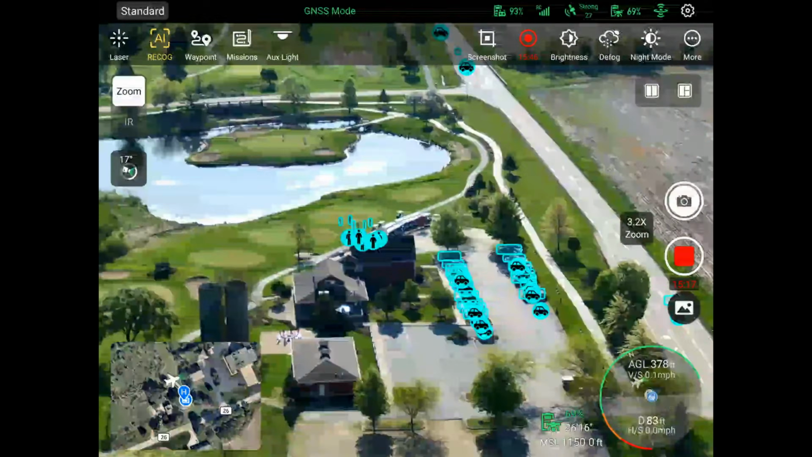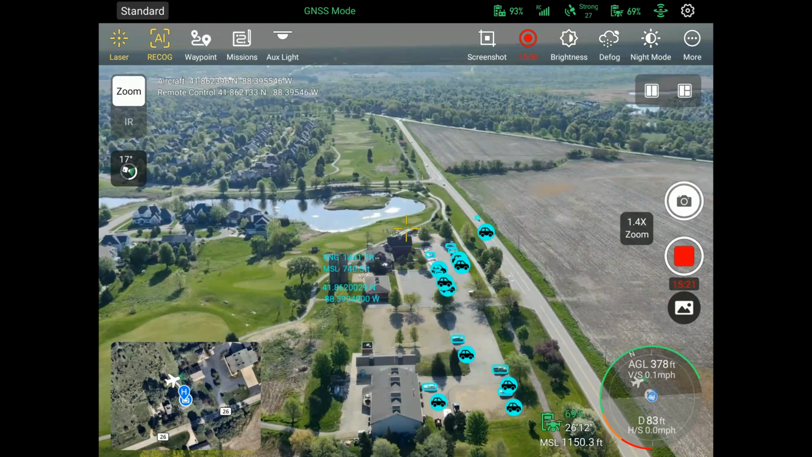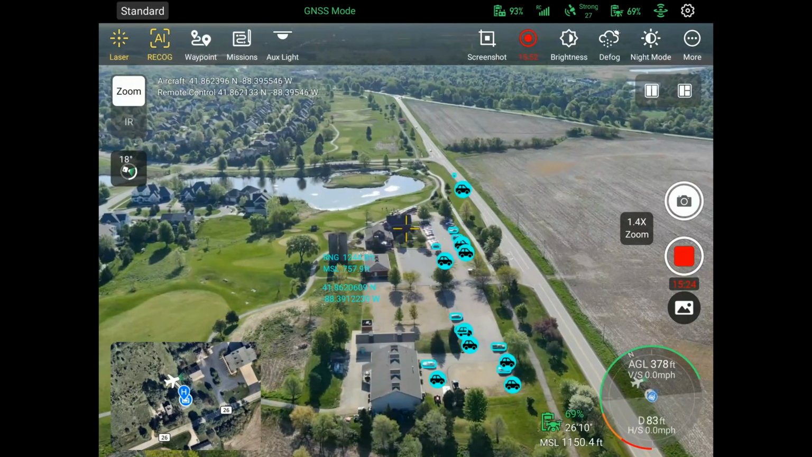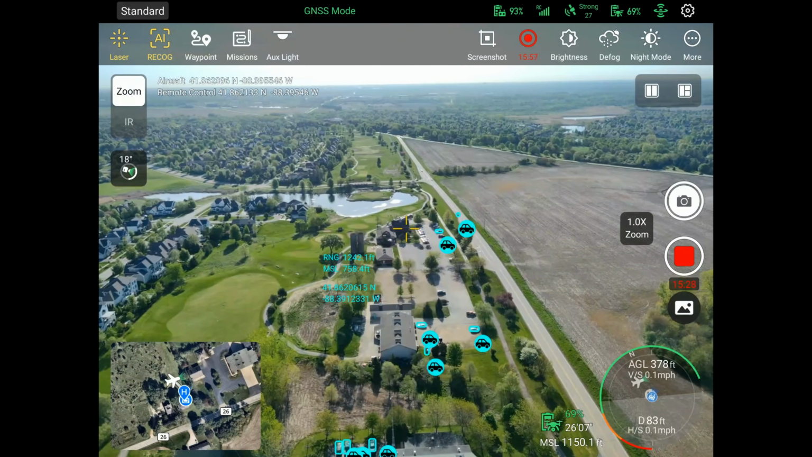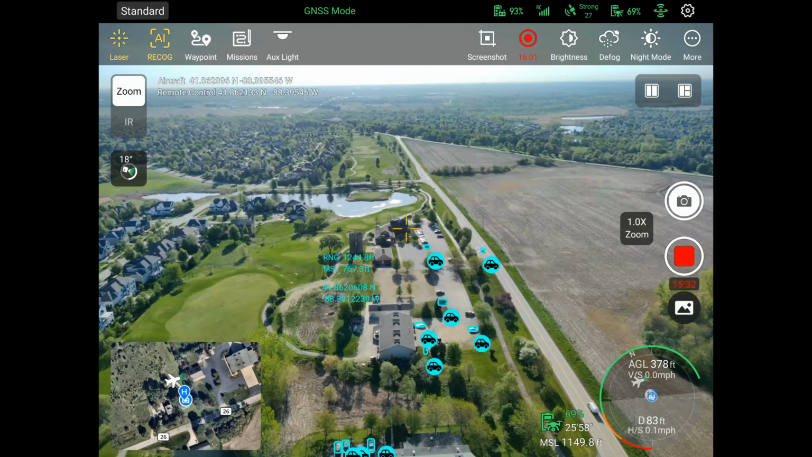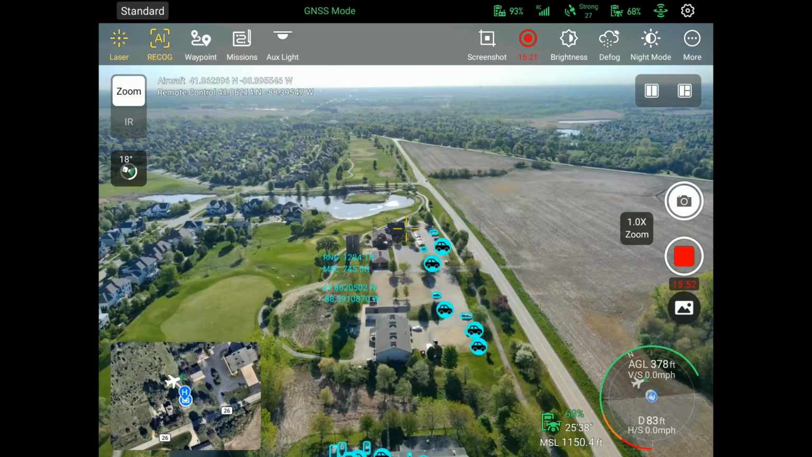All right, let's see laser rangefinder and how powerful that is. So you can see, I'll zoom out. We're a long way. We're not real close to this. Actually, we're 1,244 feet away. You can see that using the laser rangefinder. It's telling you how far away that building is, and it's telling you its GPS location.